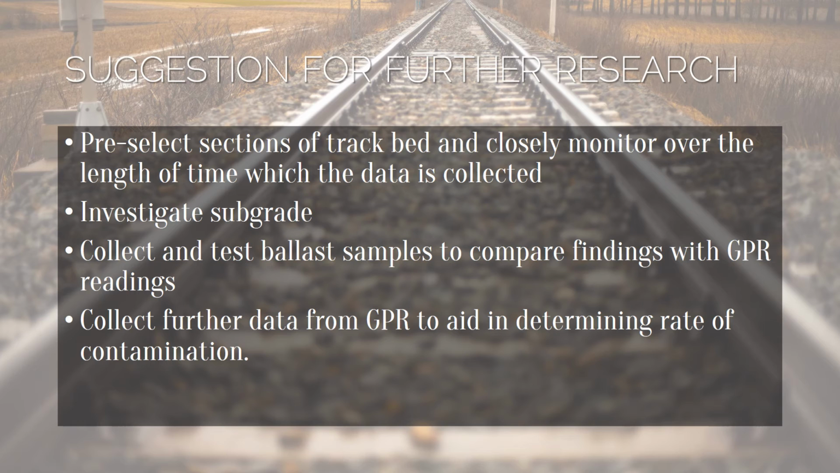Ballast samples should also be collected from various tracks with differing traffic types. The contamination level of these samples should be tested and compared with the PVC values that the ground penetrating radar produces to verify the accuracy of the outputs. Also, further data should be collected for determining the rate of contamination. This requires multiple GPR runs to give a more accurate result.